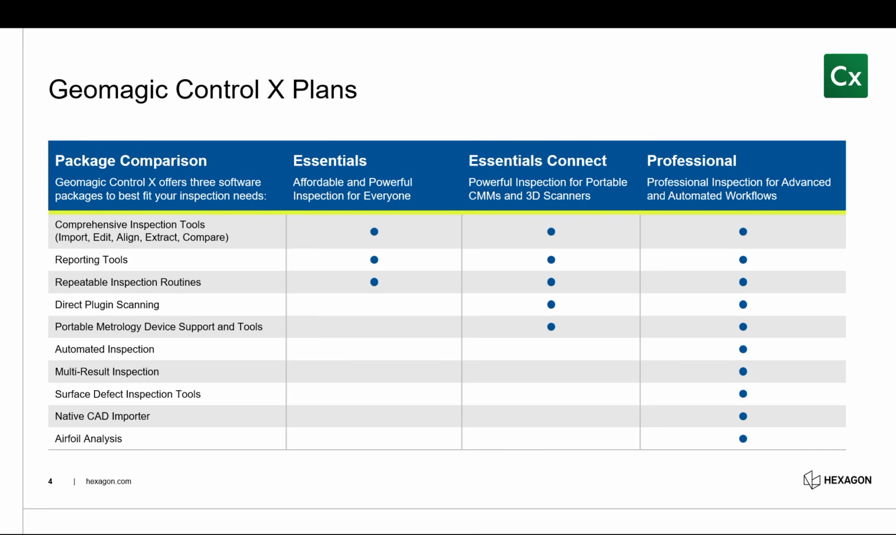There is ControlX Essentials, which is really the bare bones tool set for everything you need for a basic inspection. Really cheap and cheerful, good for pretty much any application, as long as there's not anything crazy that you need to do. As you can see there, you can import, edit, align, extract, compare, and so on. You also have the full suite of reporting tools, so you can create a report, export it as a PDF, edit it however you'd like, and you can also do repeatable inspection routines.